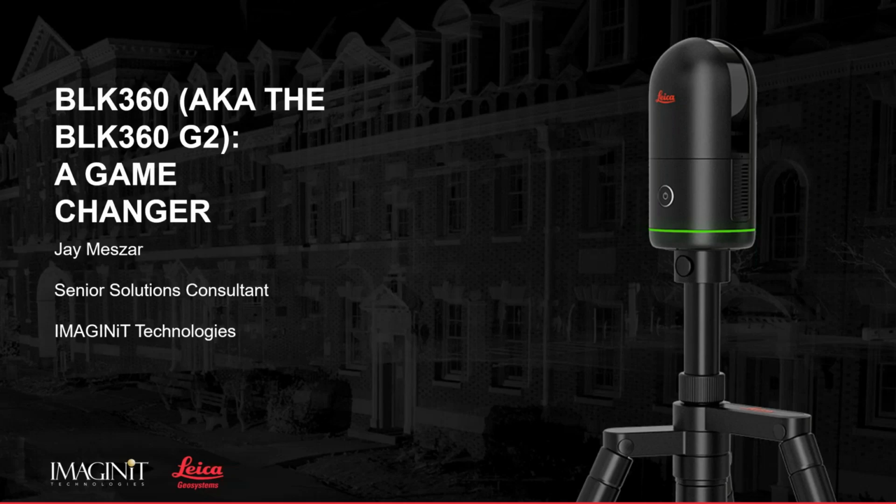We're here today to talk about the BLK360. And if you're new to scanning and are wondering why I have AKA the BLK360 G2, the simple reason is this is the second generation of the BLK360. To elaborate a little bit, it's more than just a new scanner or an update to a scanner. Leica has gone ahead and made a lot of changes to the BLK360 and essentially redesigned the whole thing.